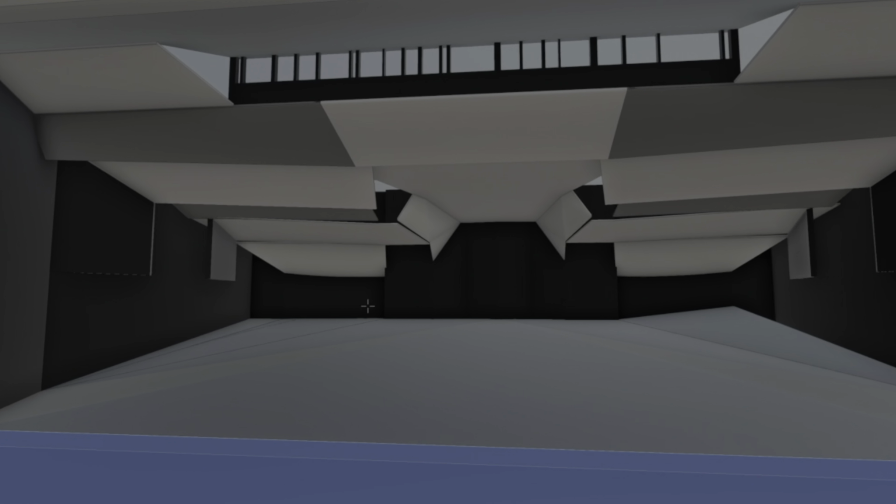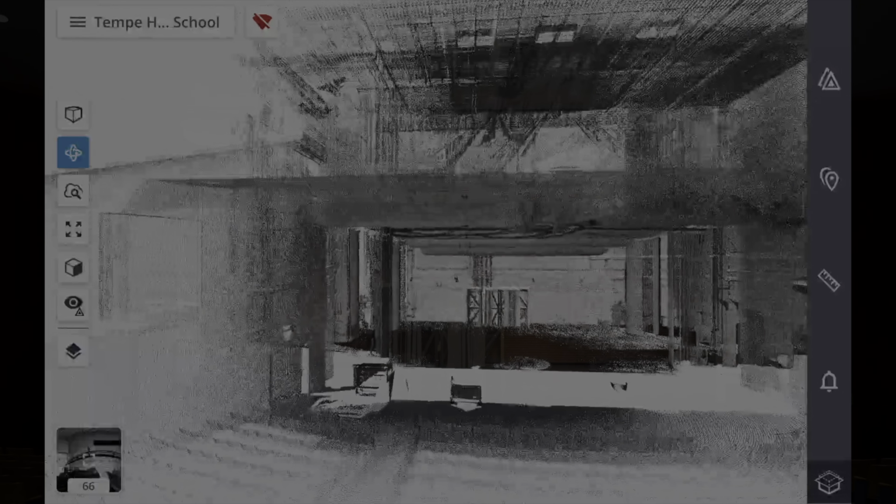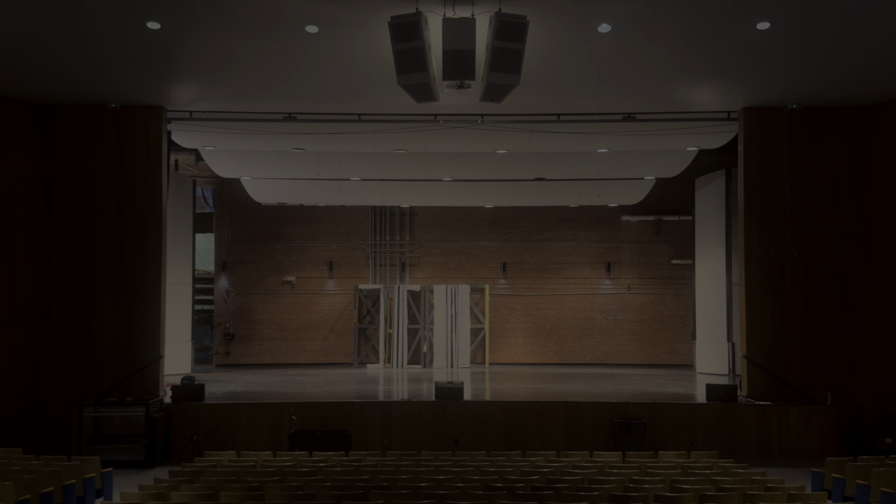Precision supports the seamless integration of the technical systems that bring performance spaces like this to life. 3D Virtually There helps owners and professionals implement design technology that helps every step of the way.